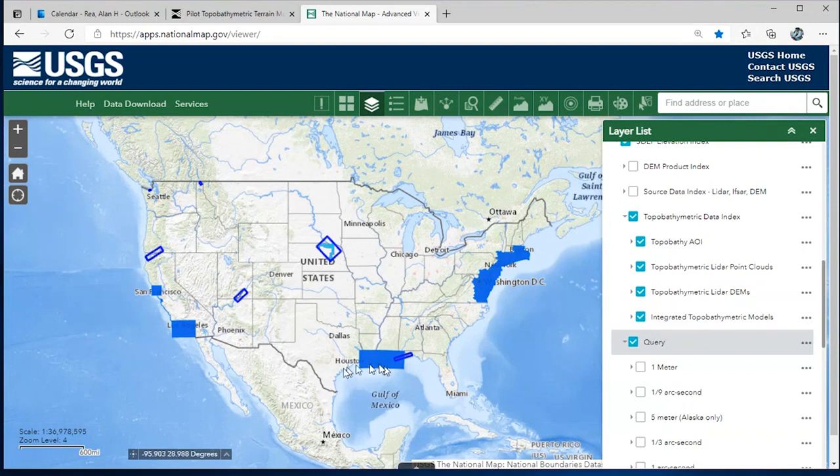I know there's a new one being developed in the northern Gulf of Mexico, and I just saw recently there was one developed along the southeast coast here in the Carolinas and Georgia coast. So there's quite a bit of that along the coast. And then there are these few inland areas where we've done the Klamath River, the Kootenai River, part of the Colorado, and I think this is the Niobrara in Nebraska.